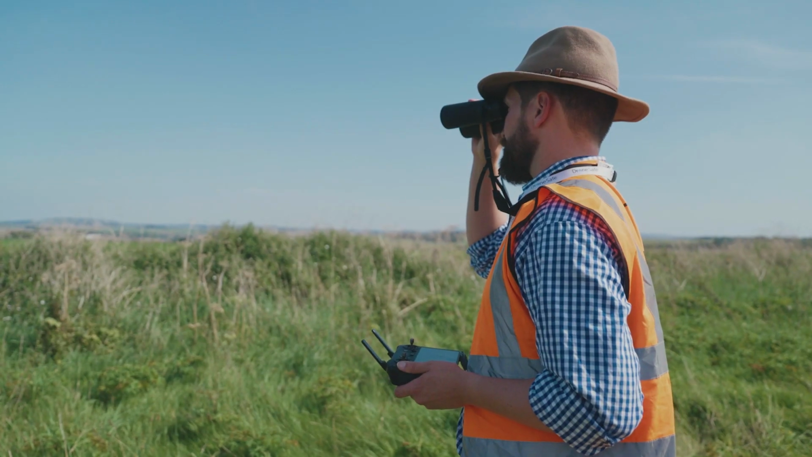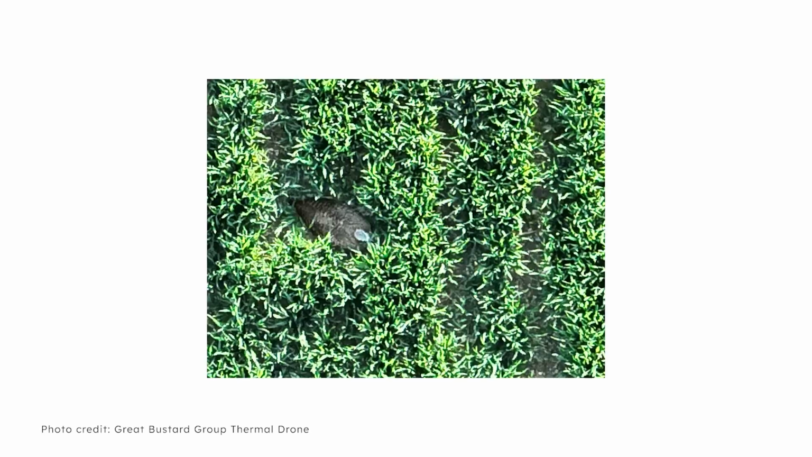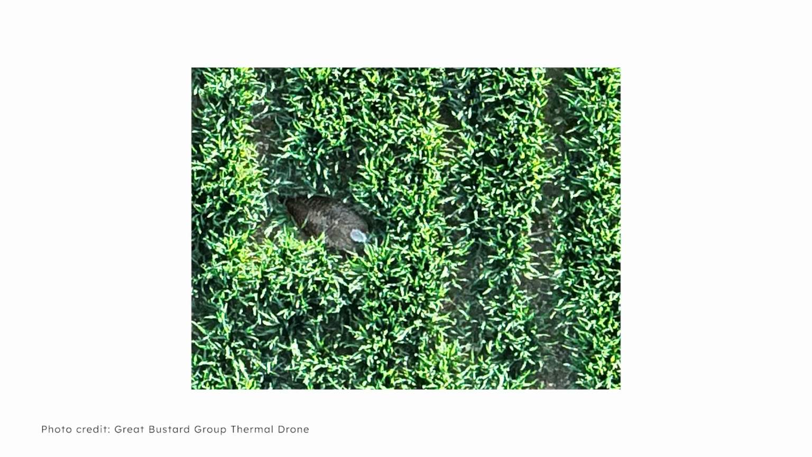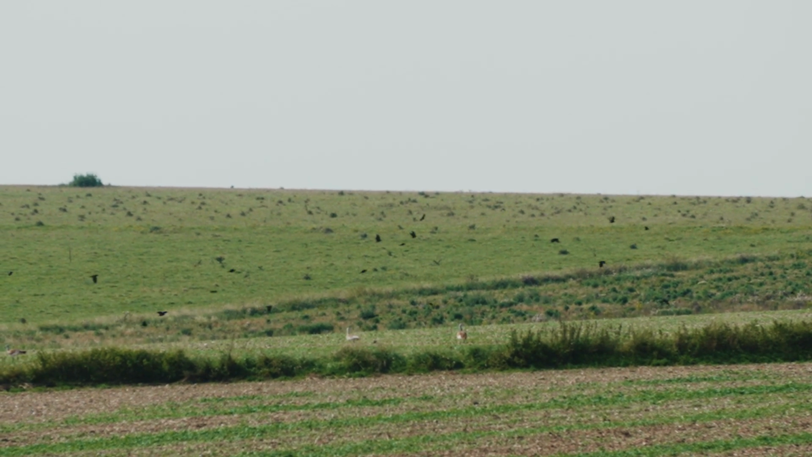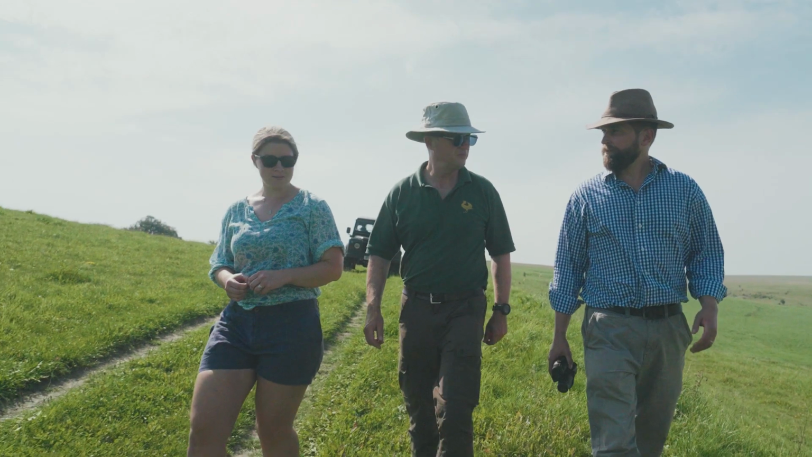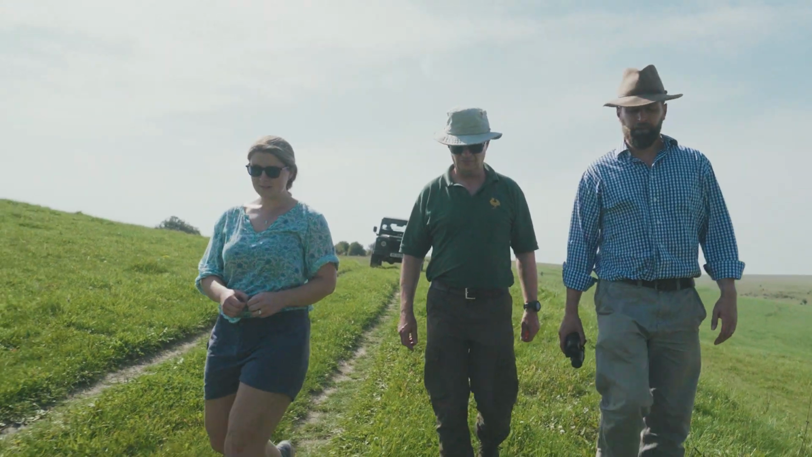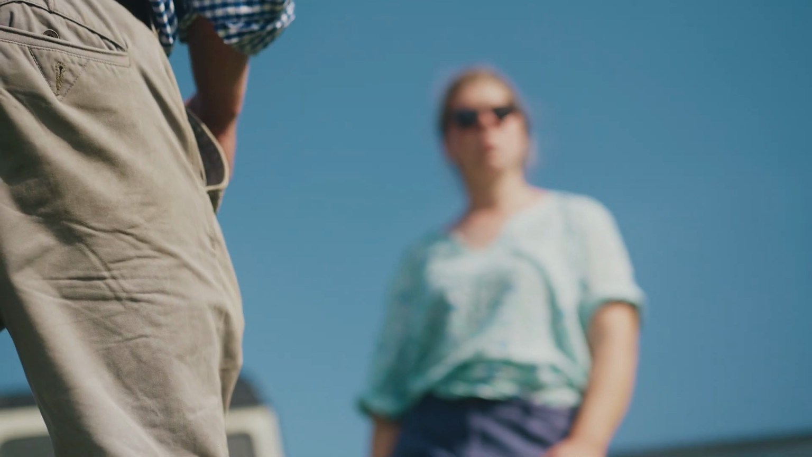That's going to be really crucial because these bustards particularly like silage crops. Some of those silage crops are going to get harvested maybe twice during the nesting season. So understanding exactly where the bustards are in the landscape enables us to start conversations with the farmers and then talk about either intervention in the form of nest rescues, or potentially marking off plots that the farmers will avoid mowing, and we can secure the bustards in that sense.